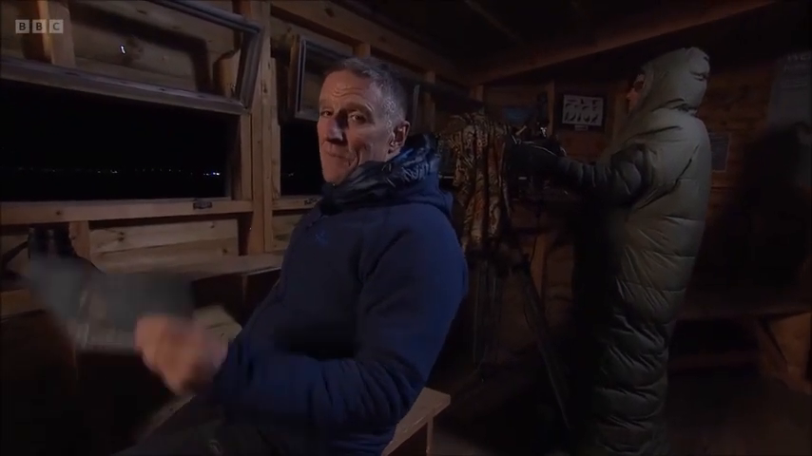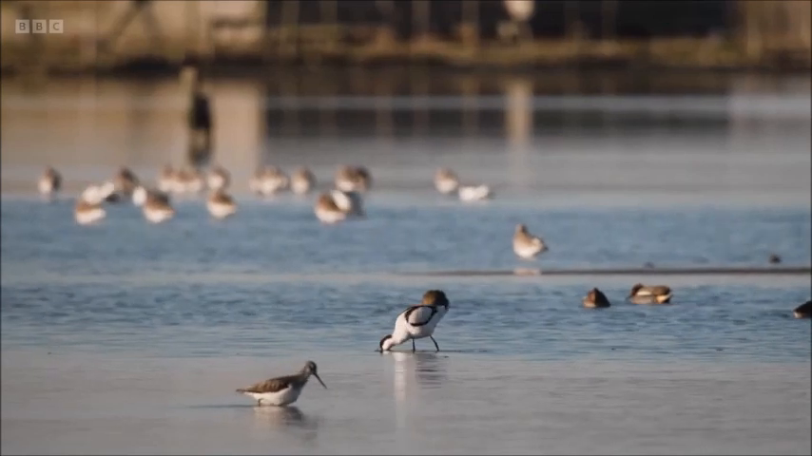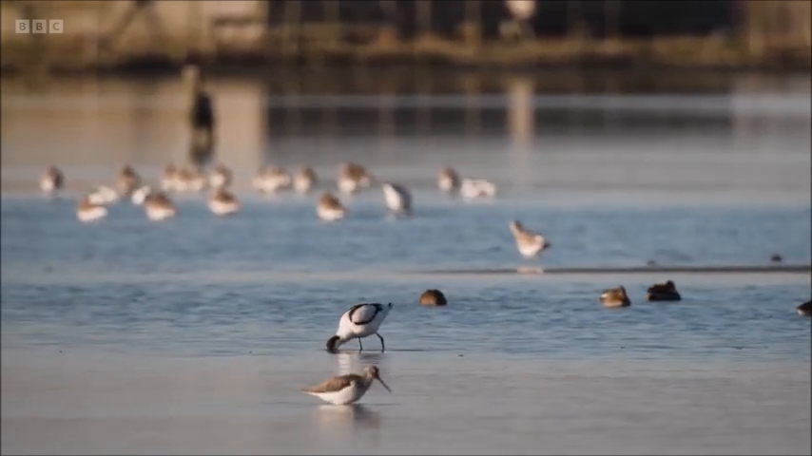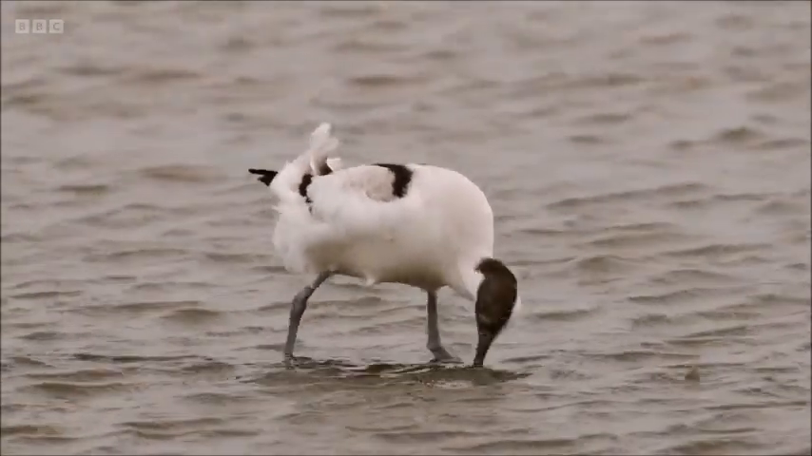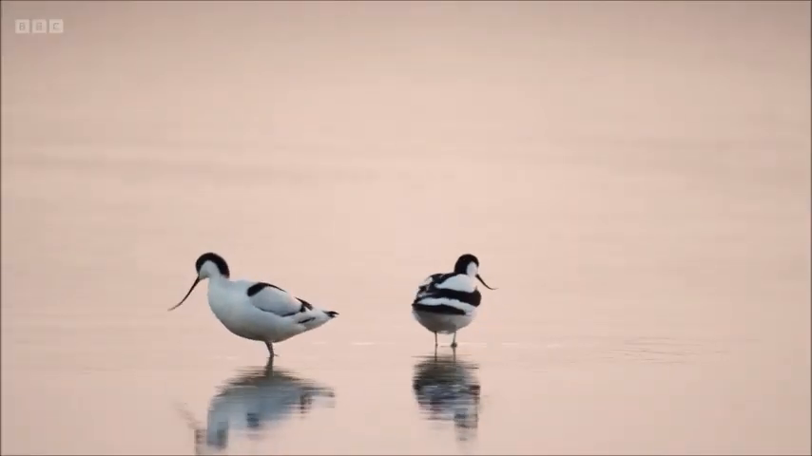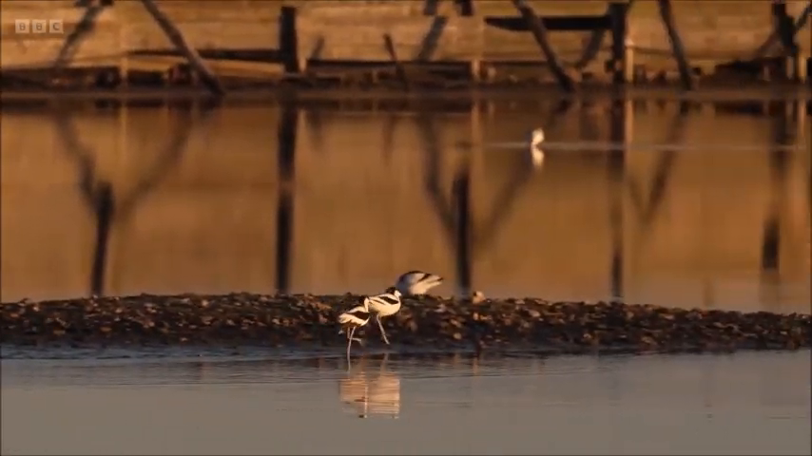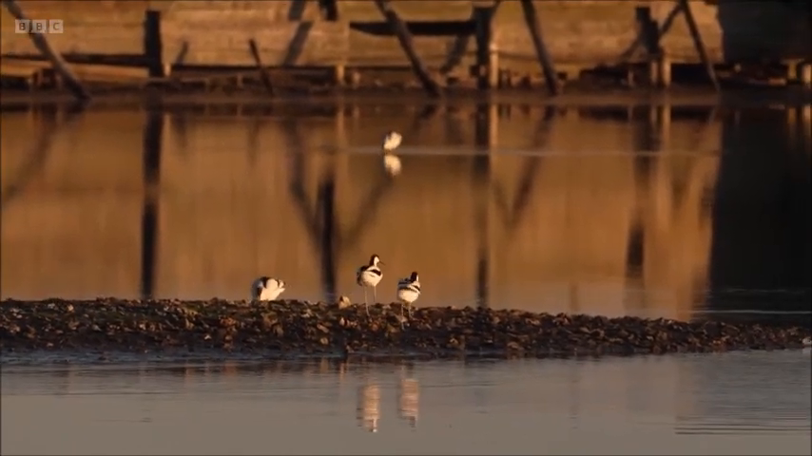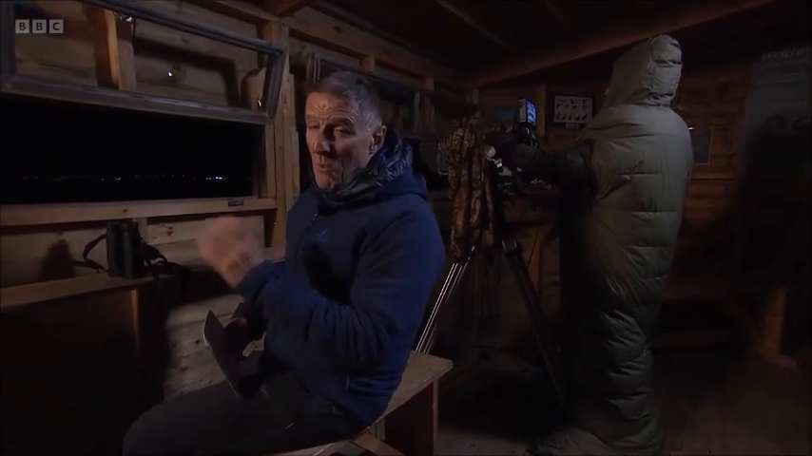And even at night, from that distance, you can tell that they're avocets. But to really appreciate them, you've got to see them in the daylight. They're only black and white birds, but they are beautiful black and white birds. Those long blue legs. Now, when I was a kid, they were rare birds. Now there's about 1,500 breeding pairs, because here they gather in winter, and the maximum numbers they've had here, 1,360 out of a UK population of 8,700. So at one time, 1 in every 6 avocet in the country was here in this lagoon. Isn't that amazing? That's how important this lagoon is.